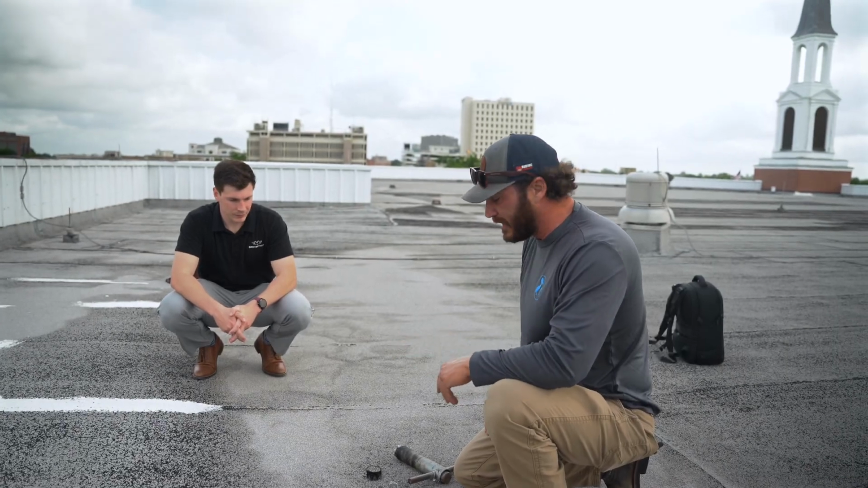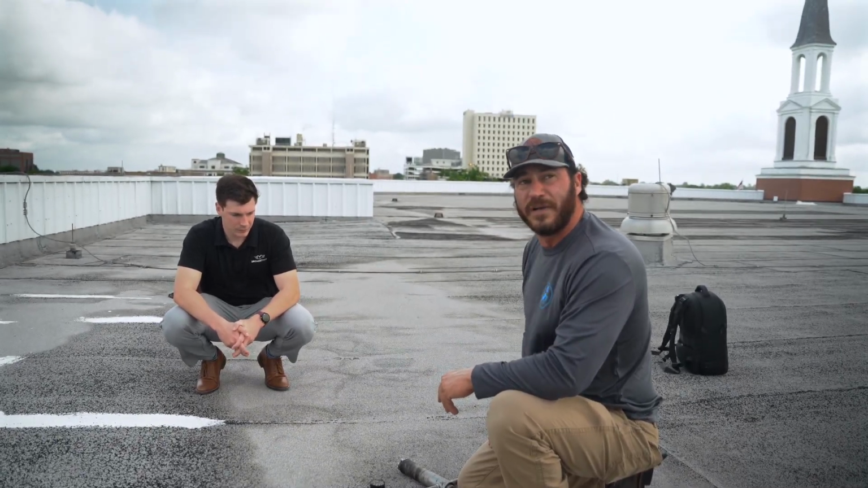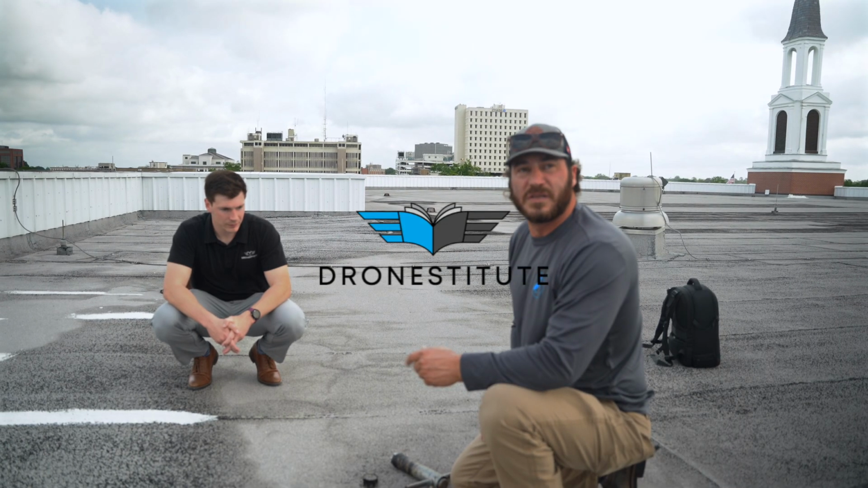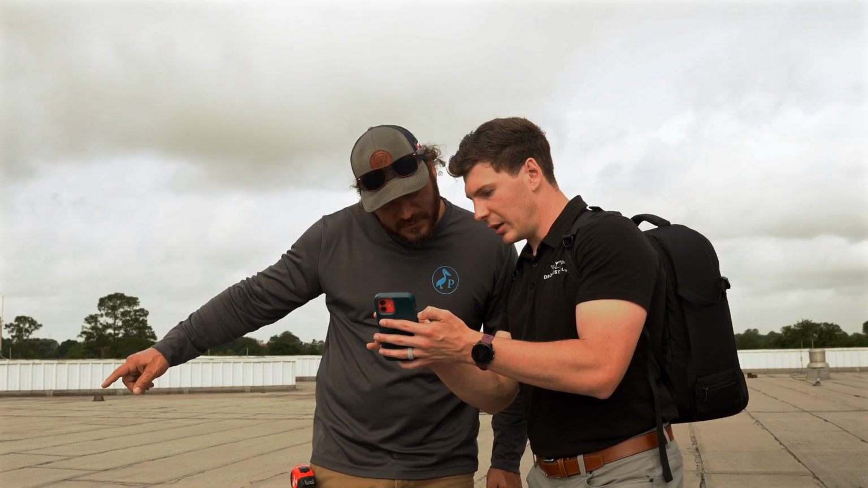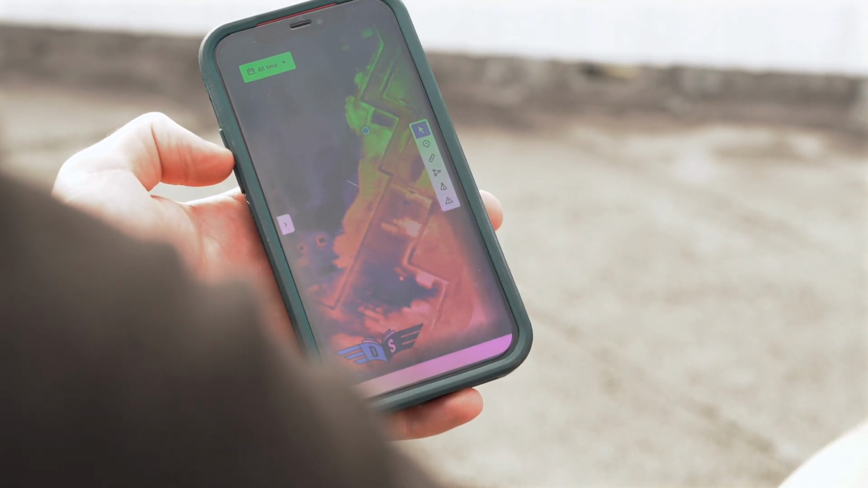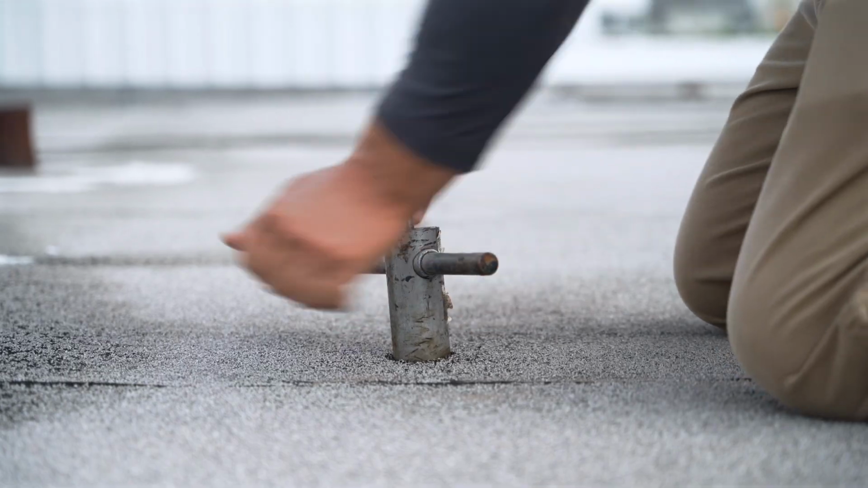Without a thermal scan, this is something that we really would have never picked up. With Pelican Roofing, they brought us out to do a thermal inspection of the roof using our drone technology, and we were able to find a couple of thermal anomalies that we're now having the chance to confirm and validate through taking core samples of the roof.